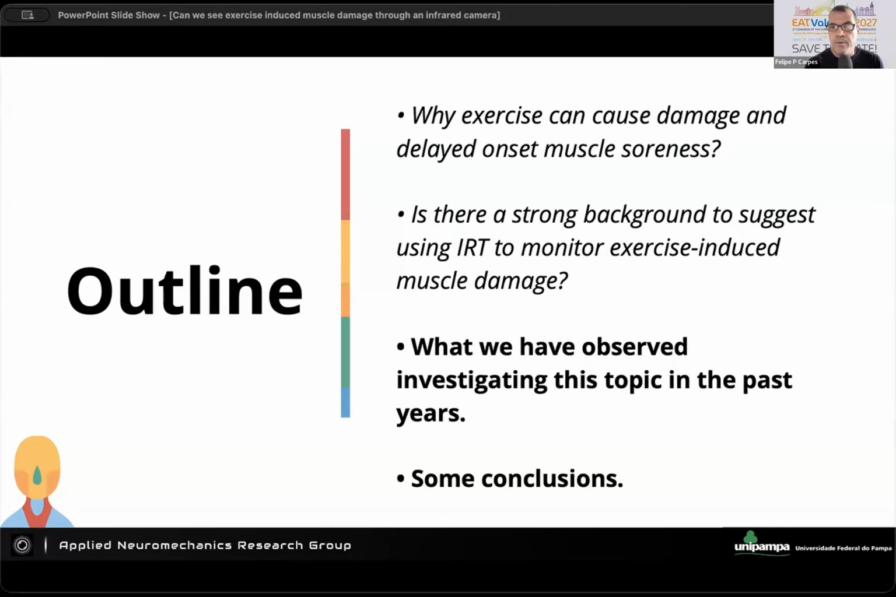So that said, there is a background for the investigation of the relationship between muscle damage and infrared temperature. What are the problems in my perception so far? The experimental designs, the human factors, the cofactors that influence the relationship between exercise, damage, and skin temperature, and some conclusions grounded in studies with not very strong statistical outcomes, especially regarding the correlations.